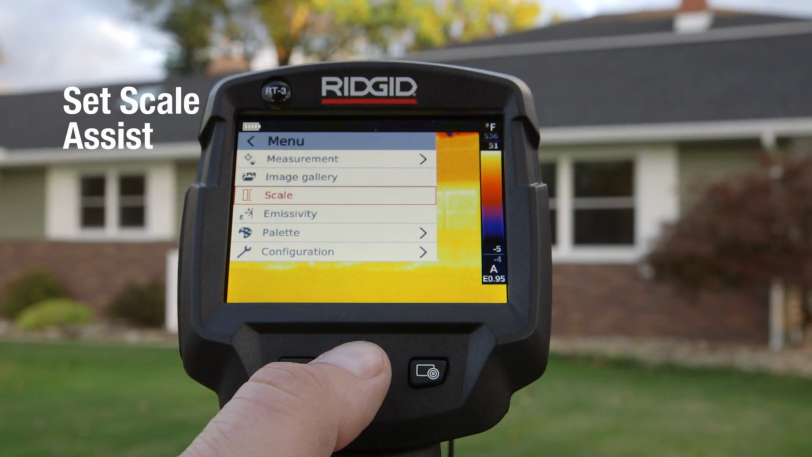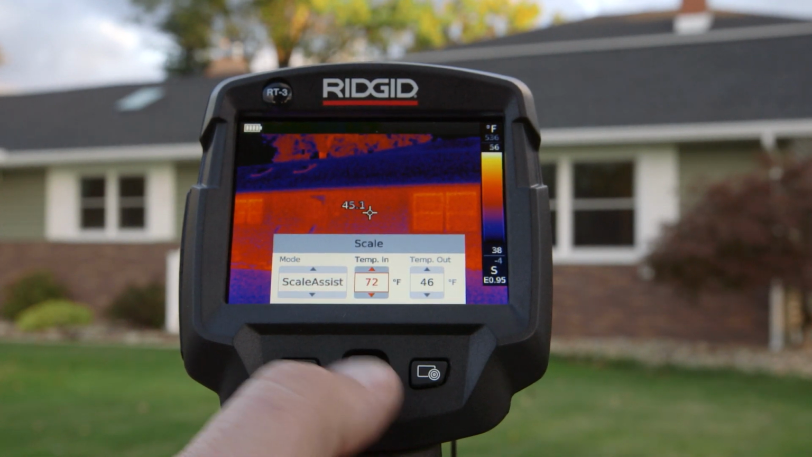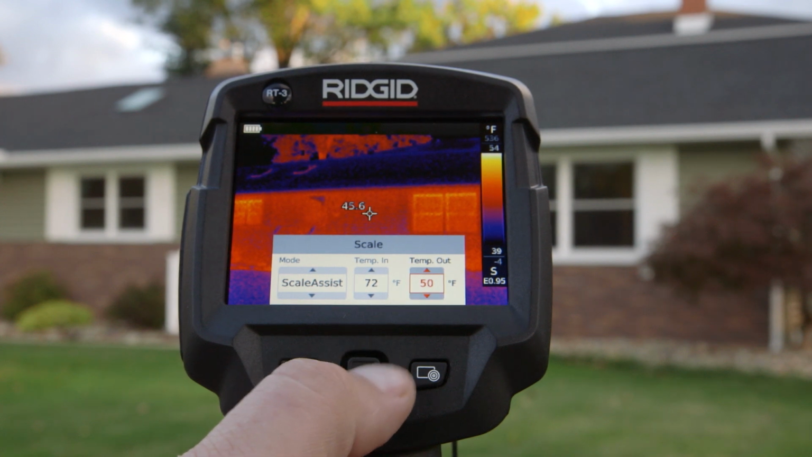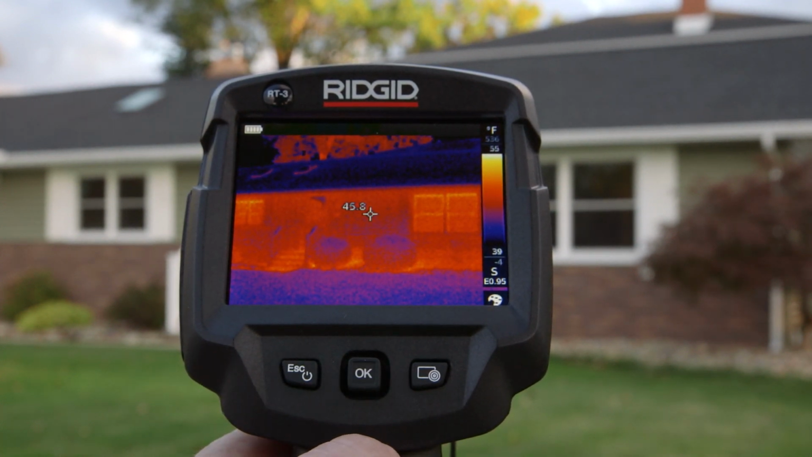The Scale Assist function displays a standardized scale set based on the inside and outside temperatures of a building. Undesired extreme temperatures are automatically filtered out of the image, making infrared images comparable no matter how variable the conditions are, which is critical in before and after images.